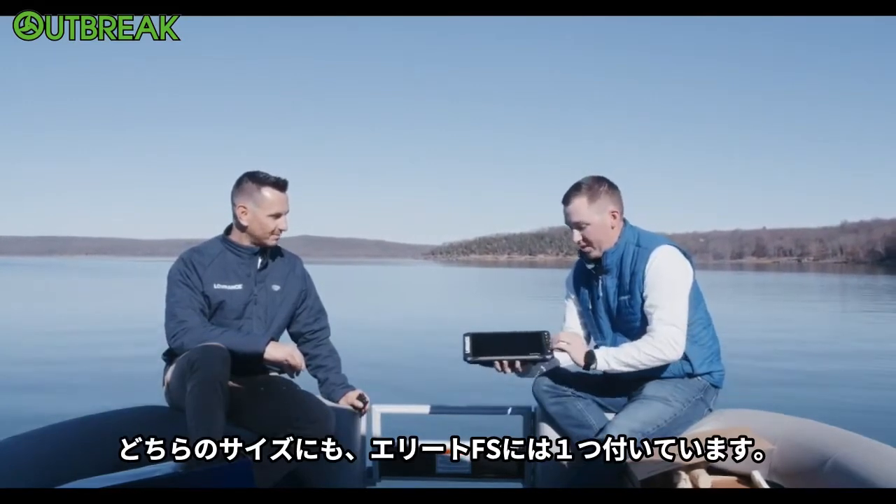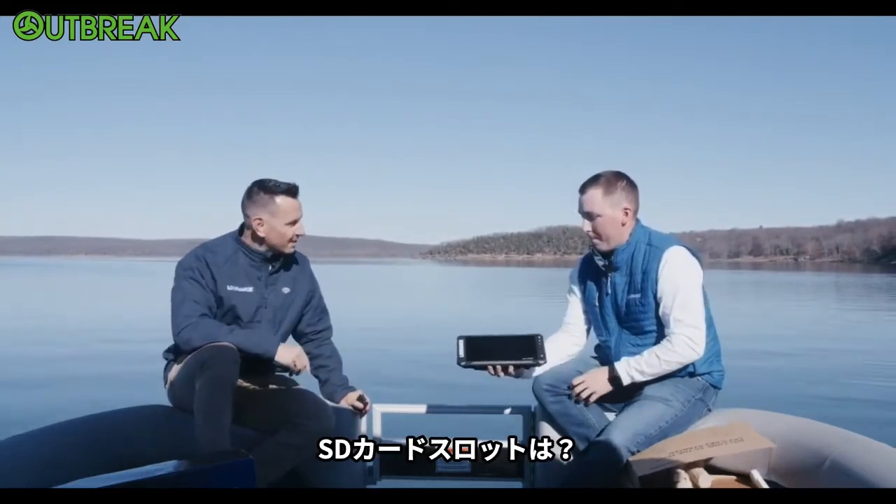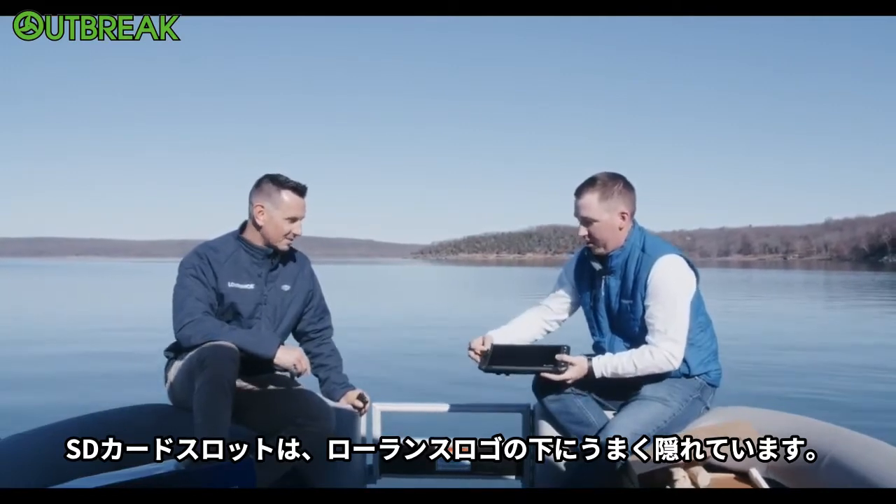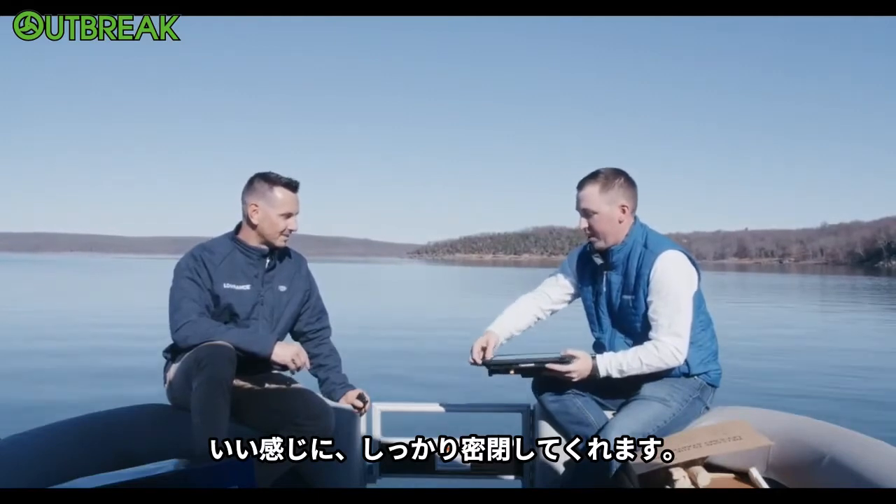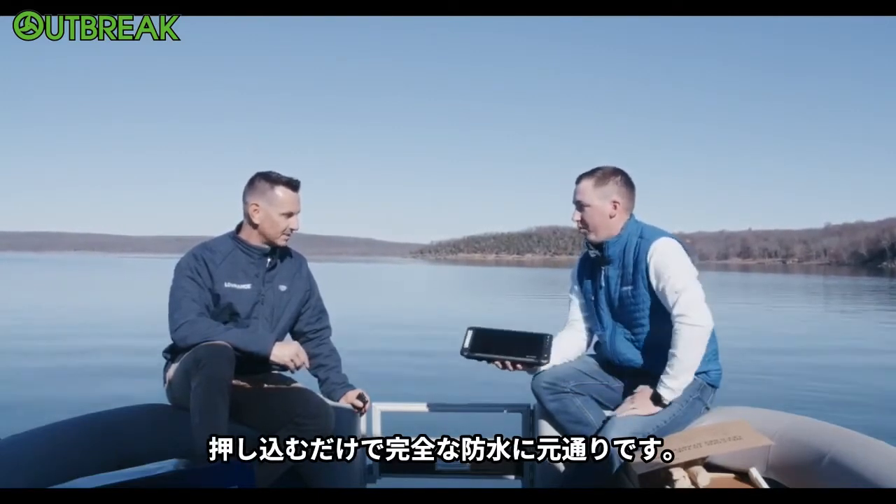So on both sizes of EliteFS, we've got one here. So awesome. And the SD card slot? Yep, the SD card slot is tucked away nicely right under the Lowrance logo here. So both sizes have a single micro slot, and they're both right under the logo. Yeah, it's really nice. And it seals really well, too, so you just push that right down, and you're back to being totally waterproof. Awesome.